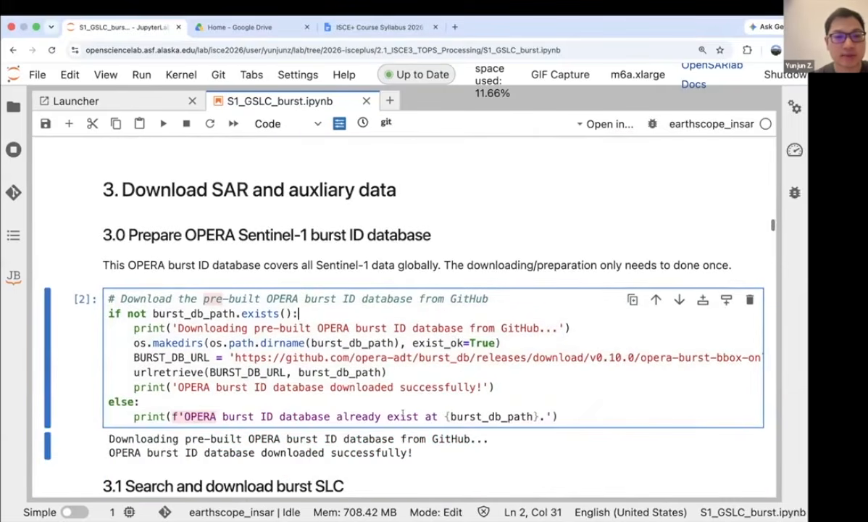And for this navigation, we also need a burst ID database for Sentinel-1. Here we're using one burst ID database that is pre-built by the OPERA project, and that is available on GitHub as well. And that is what we're using right now.